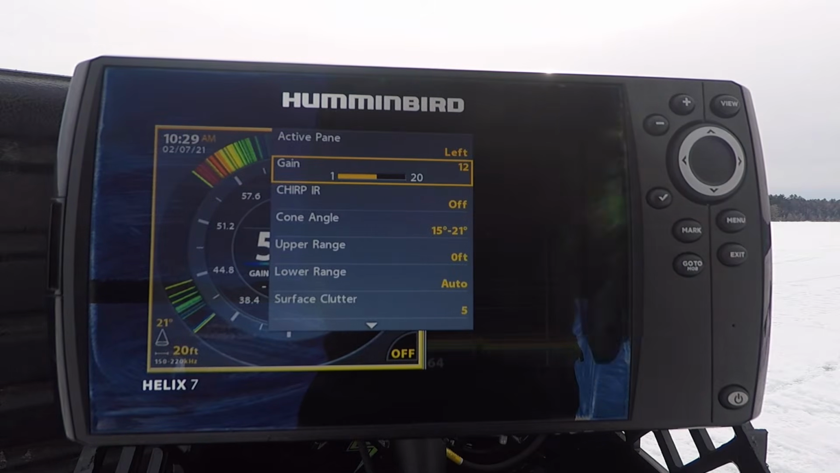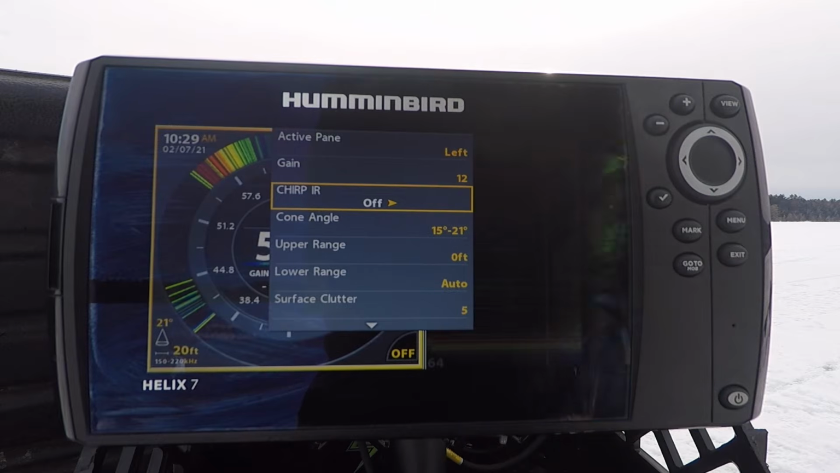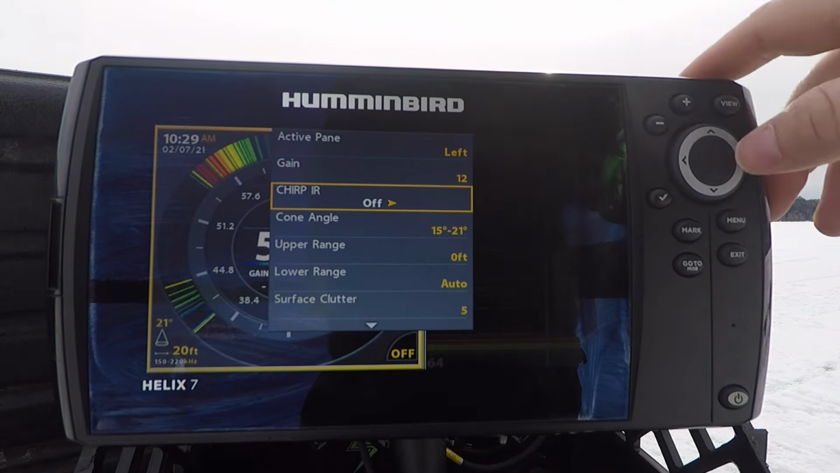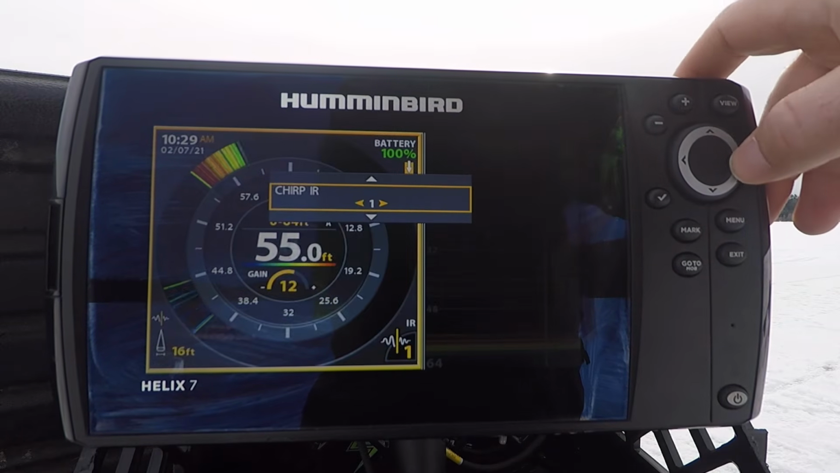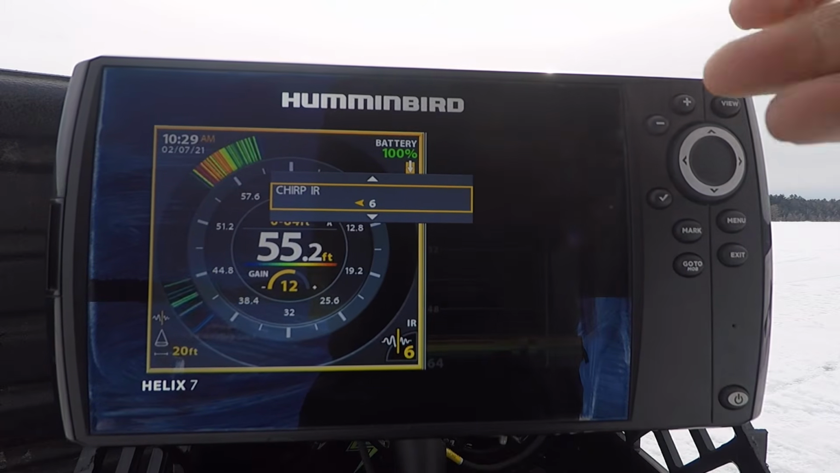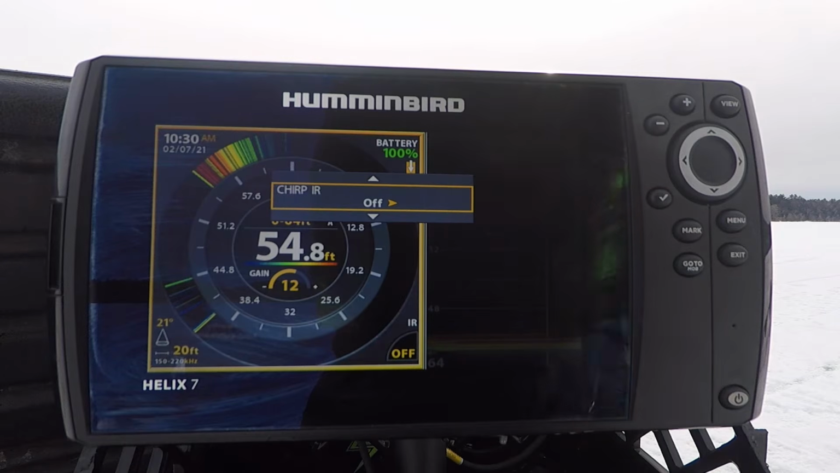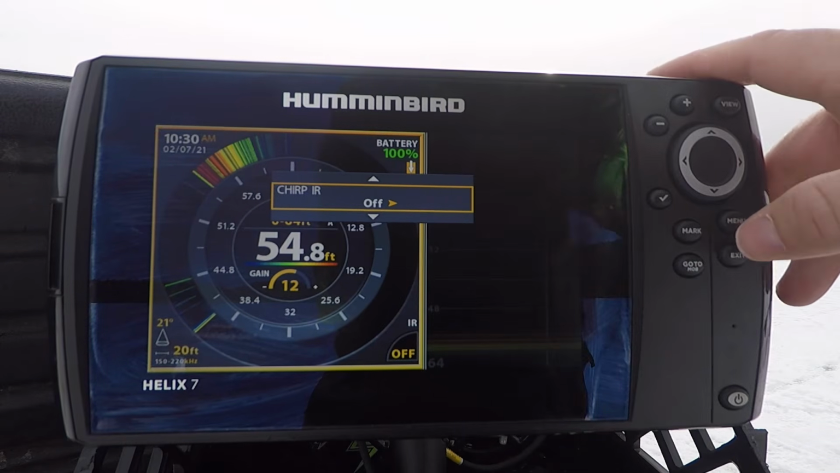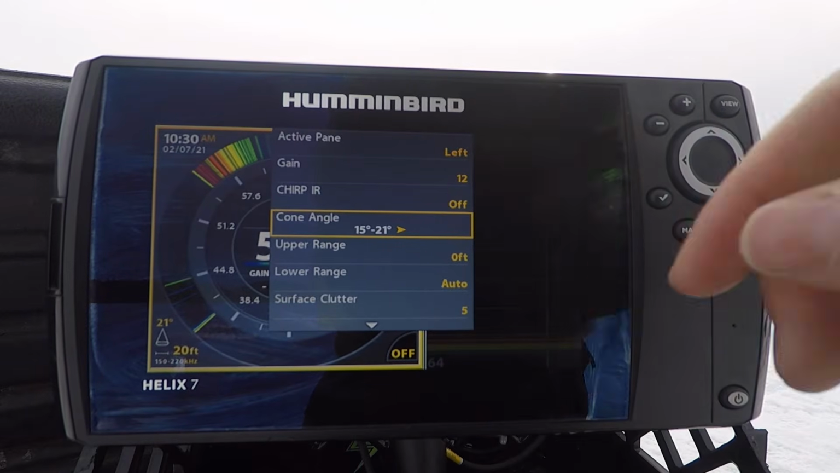Alright, now let's take a look at the chirp IR. This is Hummingbird's interference setting. I usually run mine on off. If I'm fishing next to a buddy that has a unit, I will cycle through their 6 different settings. And all you do is just cycle through 1, 2, 3, 4, 5, 6 different settings. I find I normally don't get into my chirp IR that often, but if you need to, that's where you find it.